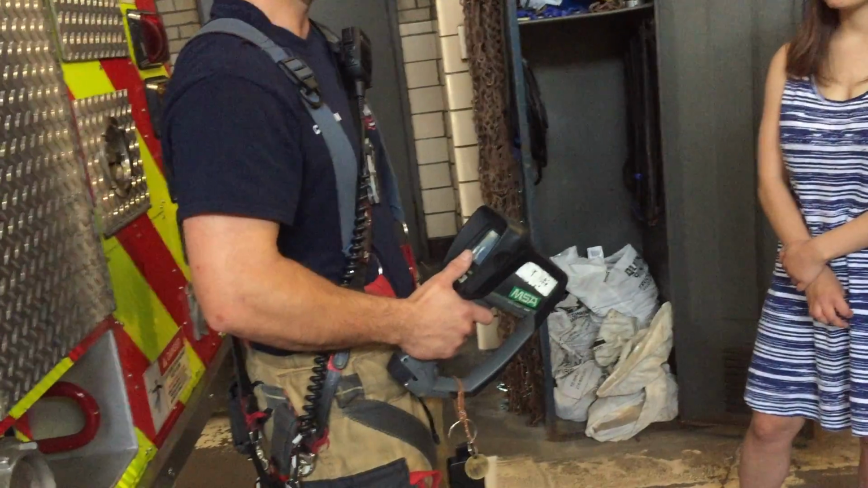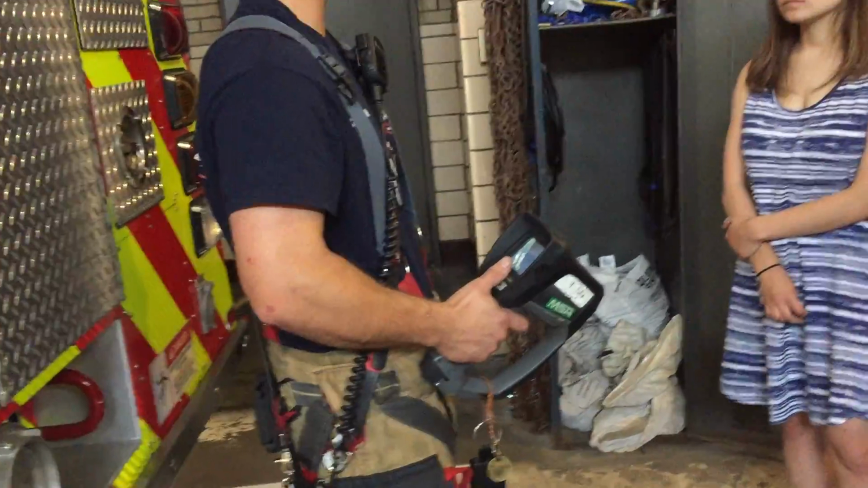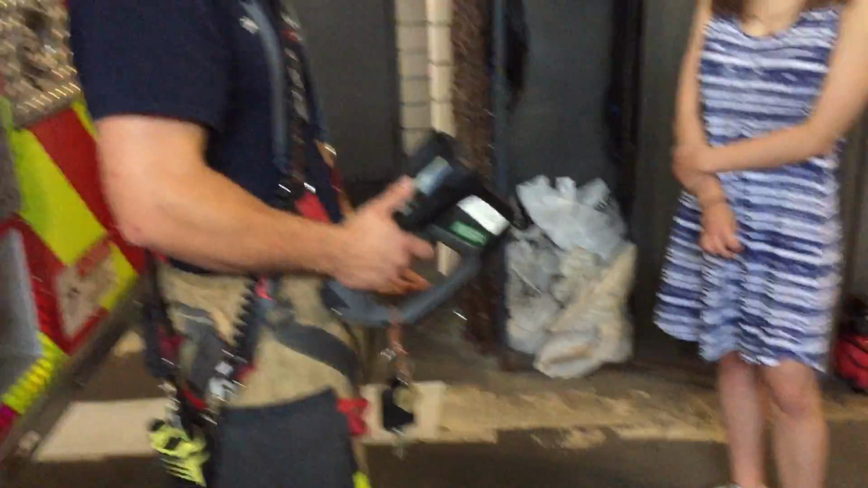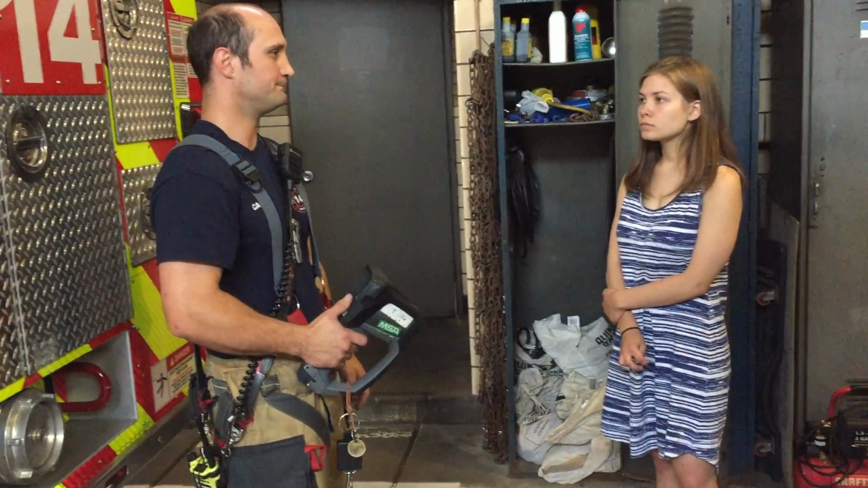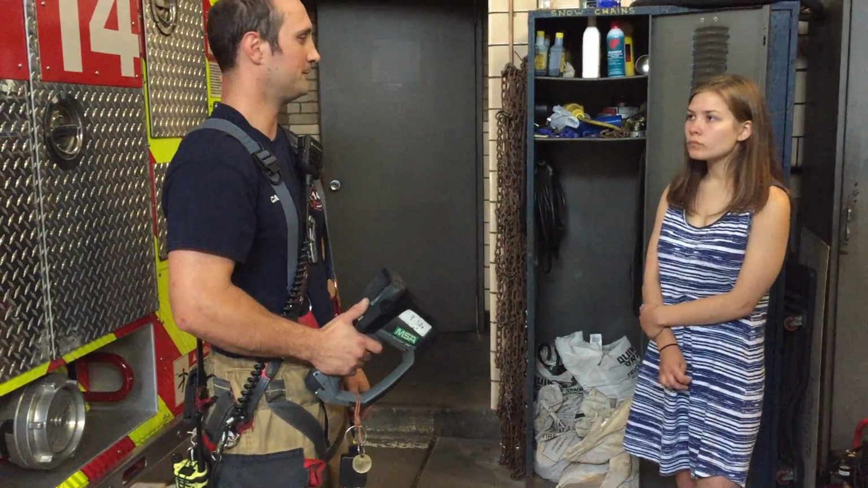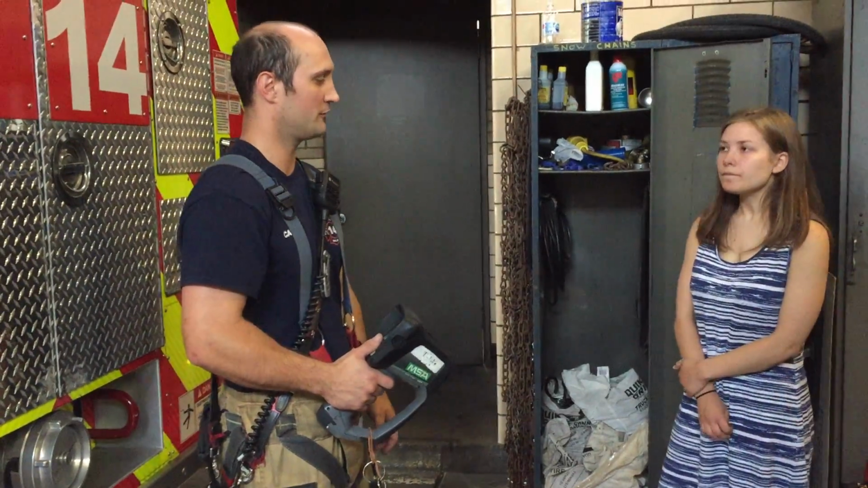I know one of the manufacturers actually has a thermal imaging camera mounted in basically a pass device. That system seems like it works out fairly well. Again, I haven't had a lot of hands-on time with it. I think it'd be a little bit less distracting than having a mask-mounted camera, but again, I can't give you a full assessment. I haven't really had much hands-on time with it.